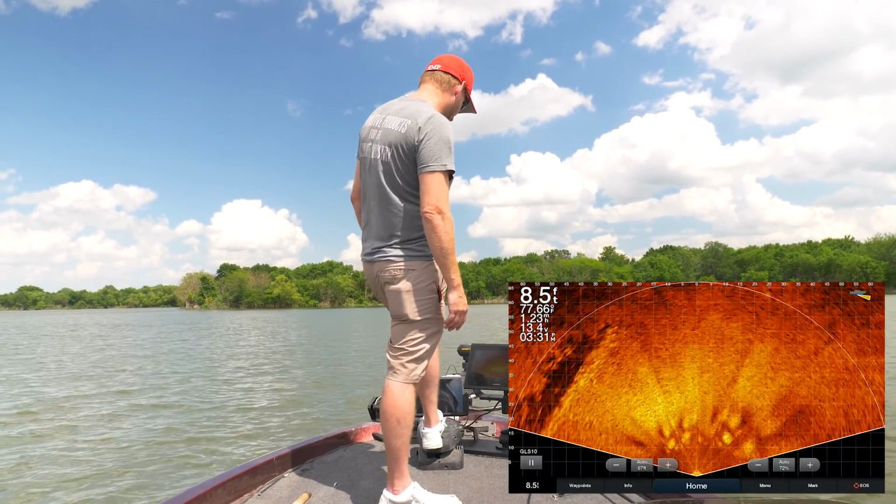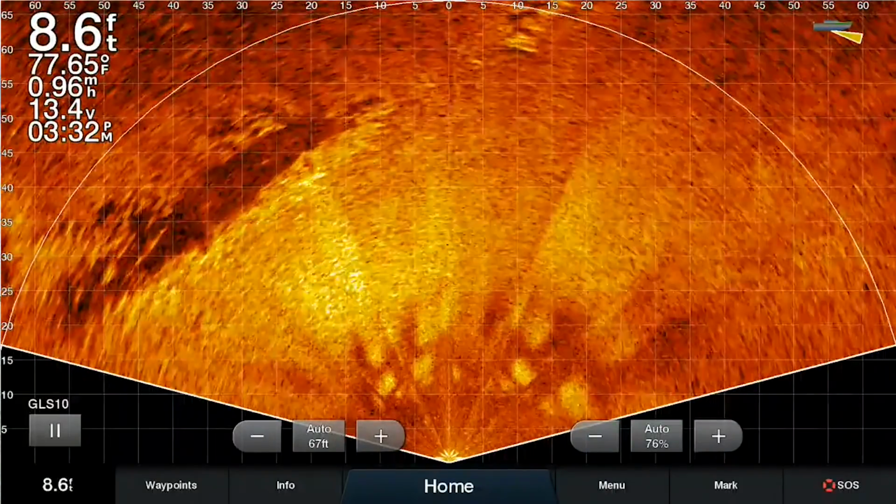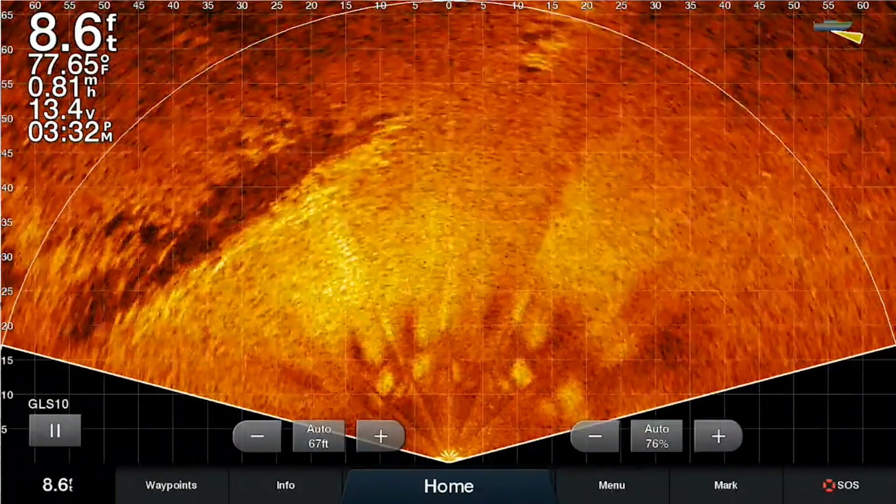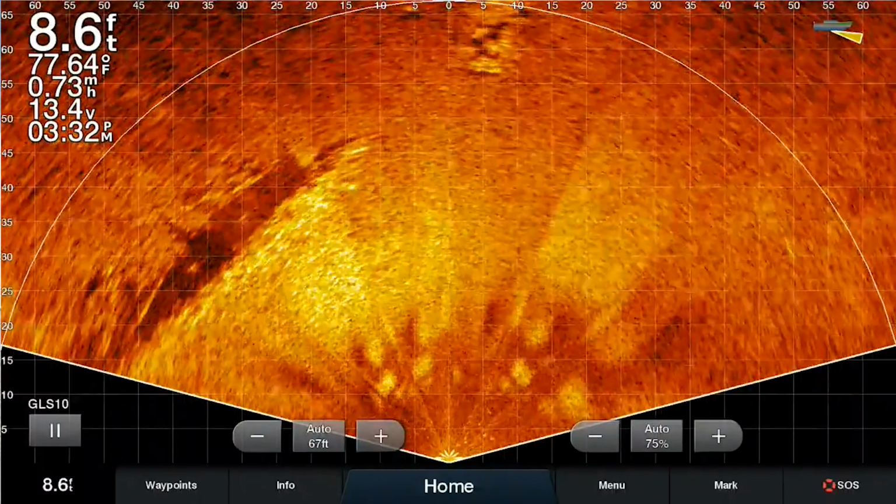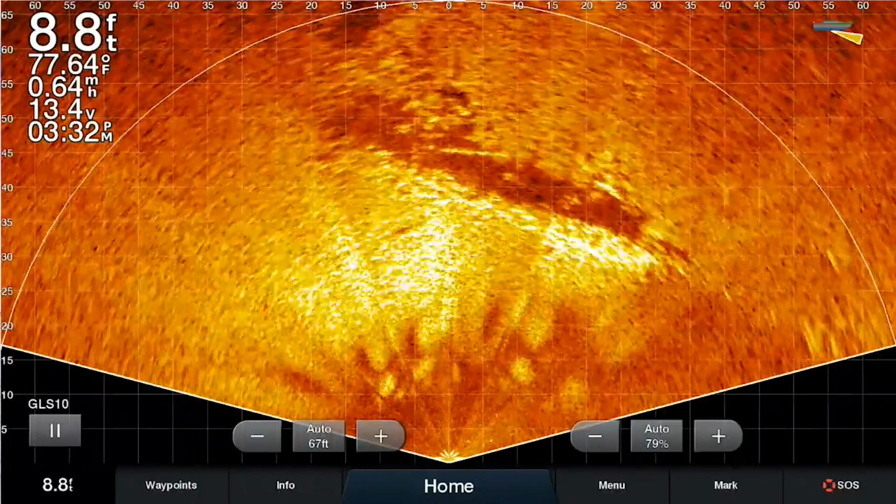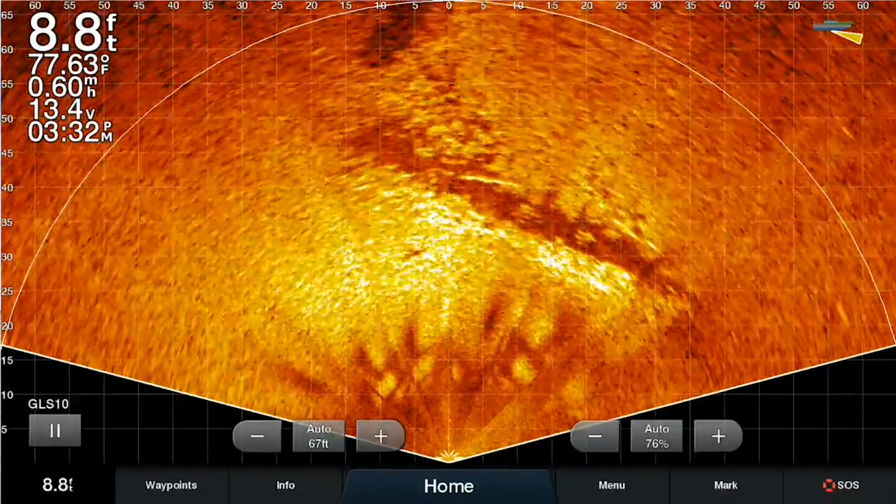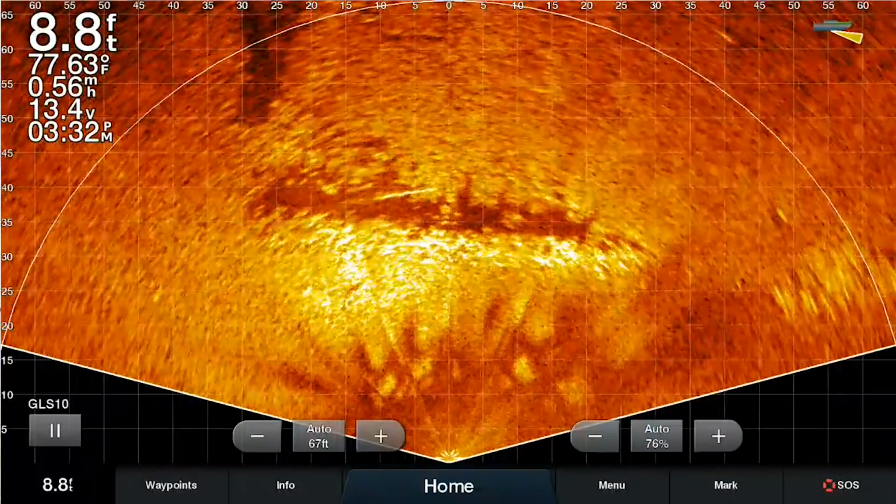So again, we've got that fence right here. You can see some areas. I'm coming up here. The broken area is literally right ahead of the trolling motor right now. You can see that there's actually a fish a little bit on the right-hand side beginning to move through that area. And then over here on the left-hand side, again, you can see the area where it makes a hard 90 and completely shuts down.